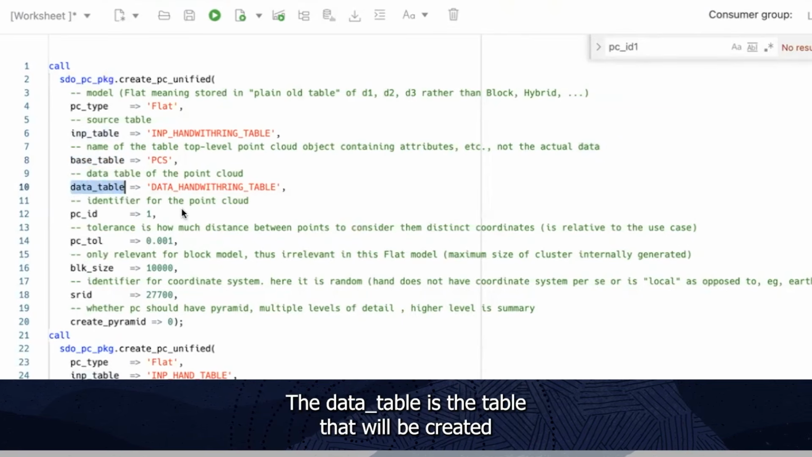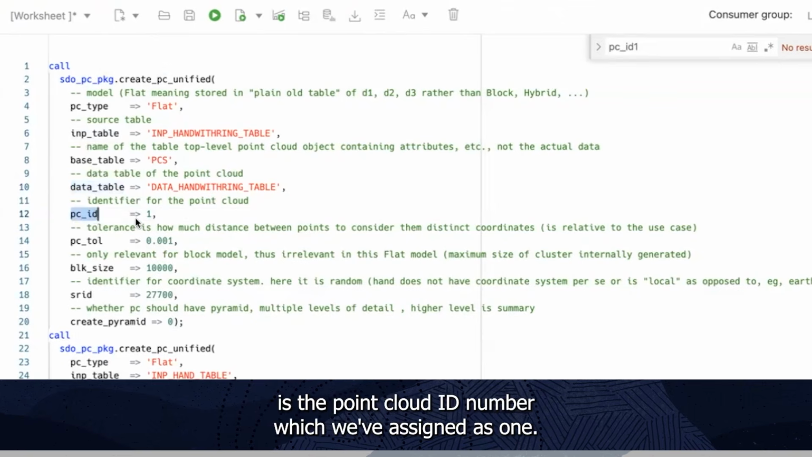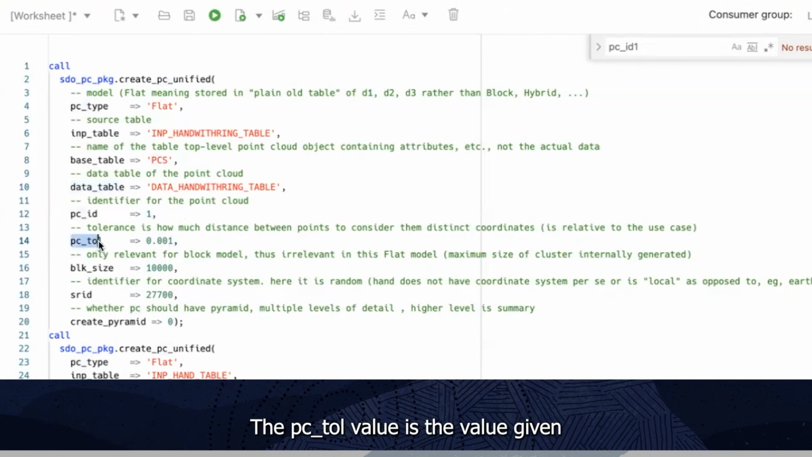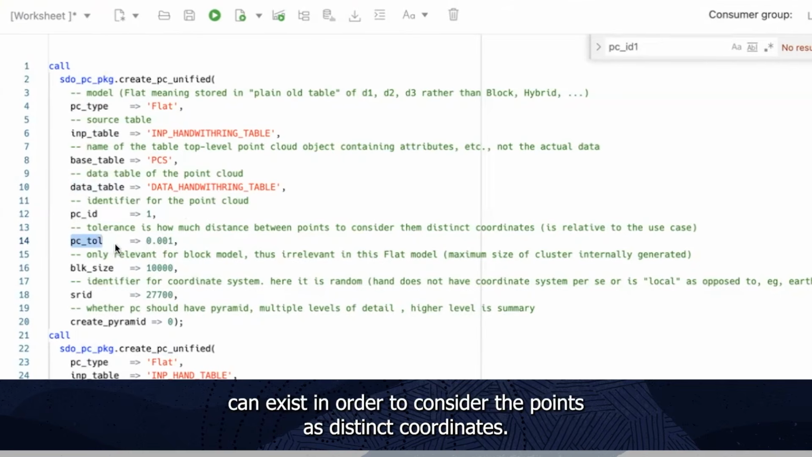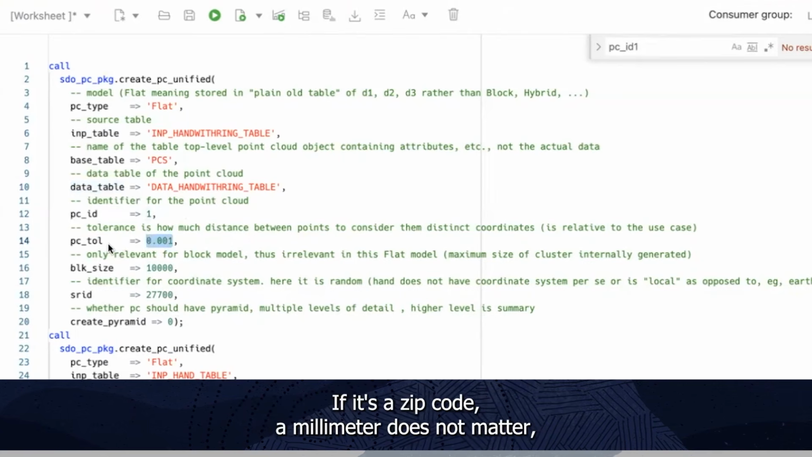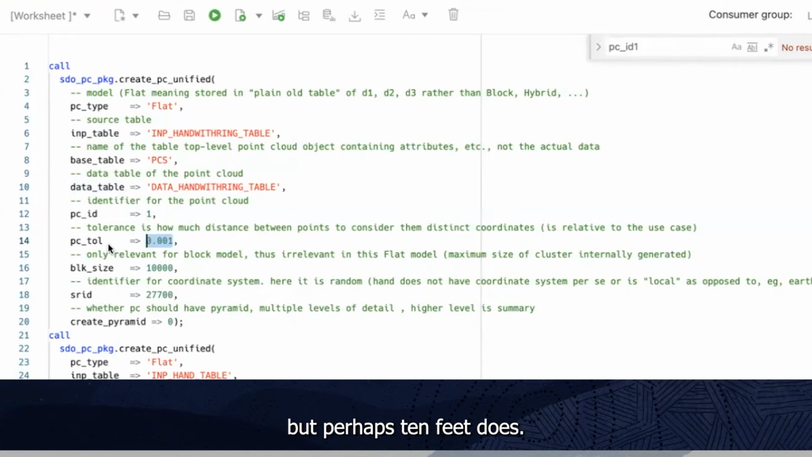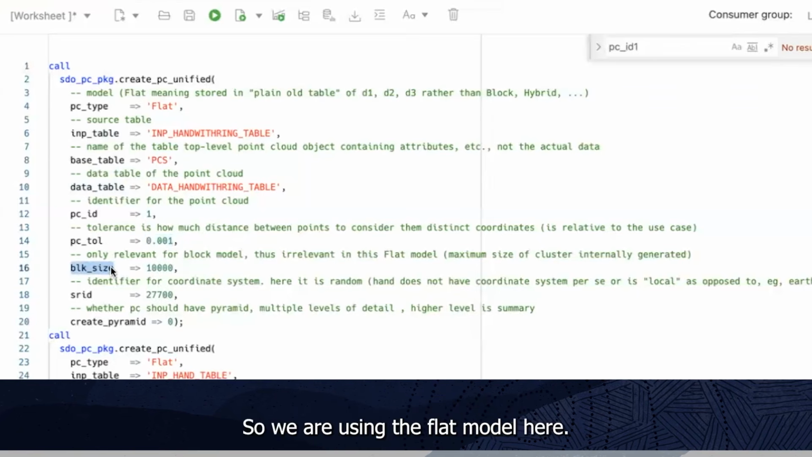The data table is the table that will be created from the information brought in from our input table, and the PCID is the point cloud identification number, which we've assigned as 1. The PC tolerance value is the value given to show how much distance between points can exist in order to consider the points as distinct coordinates. And of course, this is relative to the use case. If it's a zip code, a millimeter does not matter, but perhaps 10 feet does. The block size is only relevant for the block model, so we are using the flat model here.